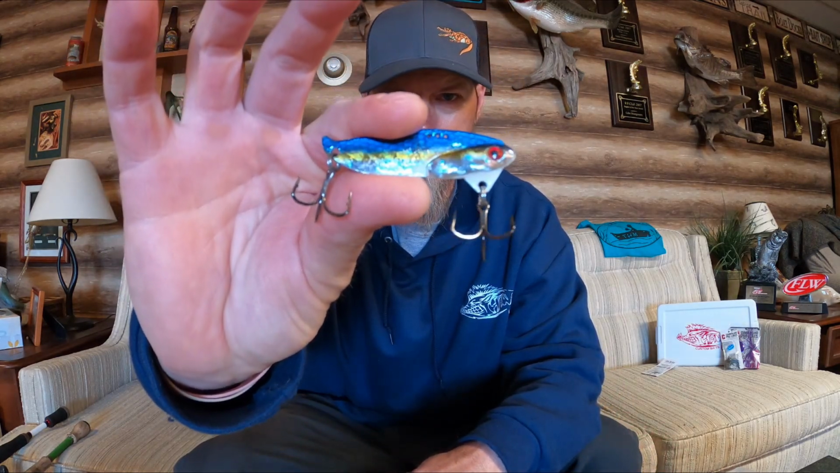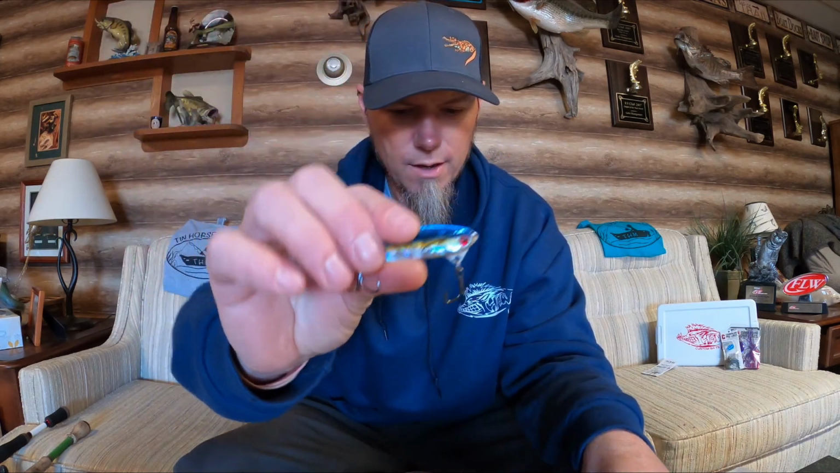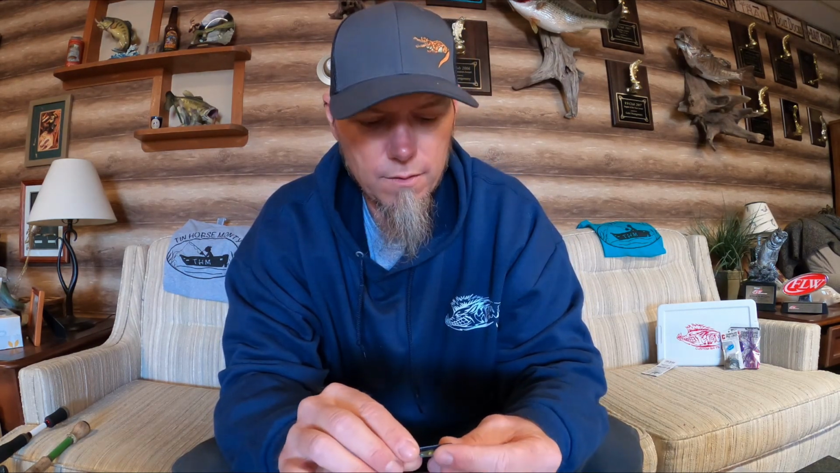And like even something like this. This is like a sexy shad. It's got a little bit of a yellow chartreuse line down there. Just little subtle color differences. So just look at your skies, look at your wind conditions, and make your color adjustments based on that.